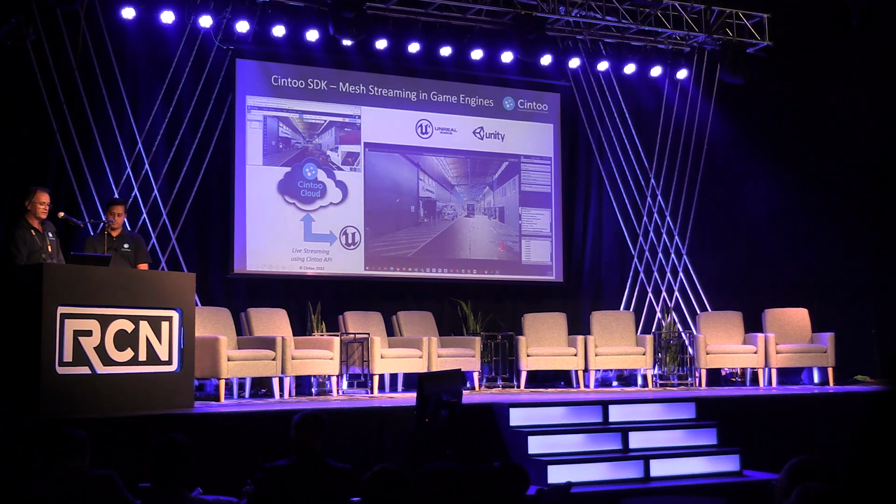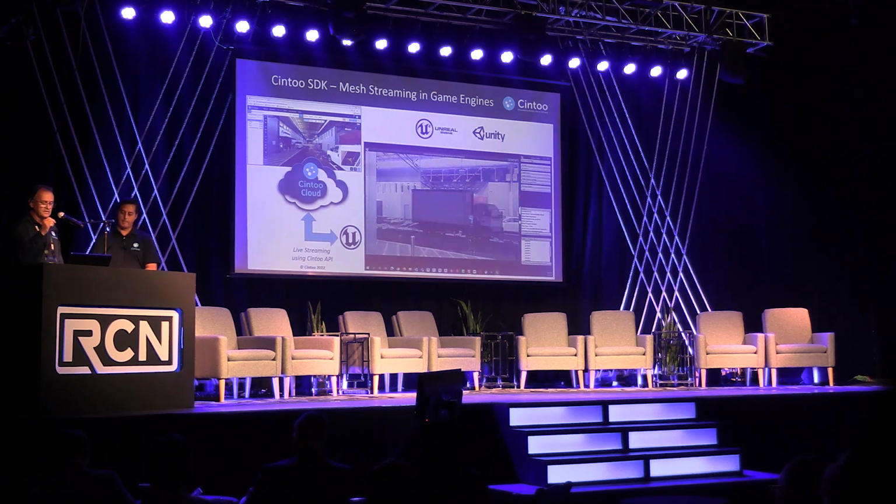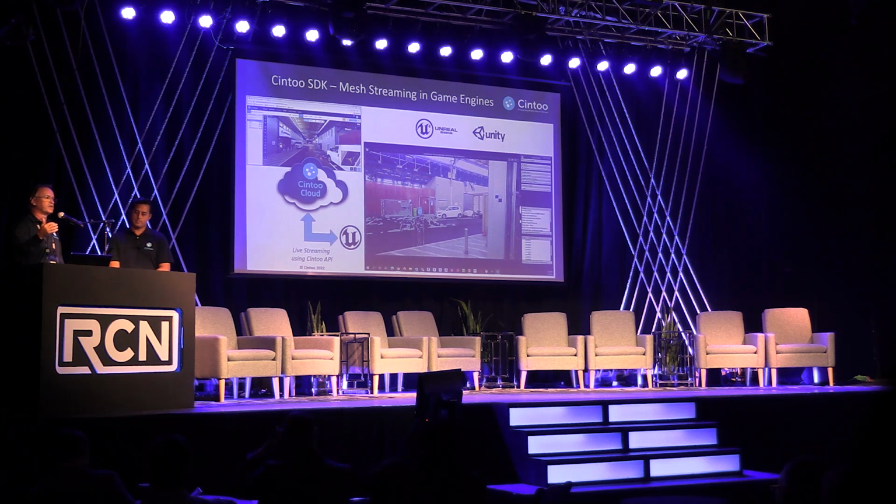A very simple example here. We scanned the Pier 9 offices of Autodesk in San Francisco. And what is being streamed live here in the Unreal Engine is this mesh coming from Cintoo Cloud. Someone created this very easy experience of adding a truck simulation or truck delivery scenario over the scan data.